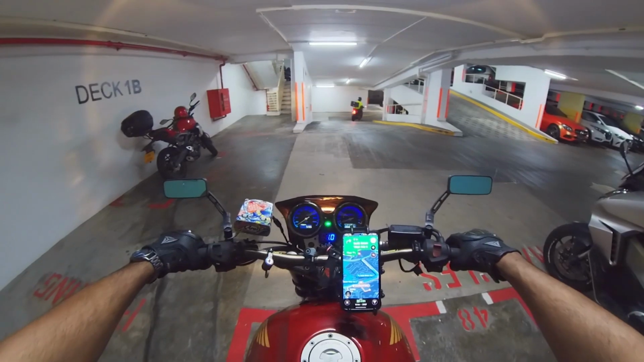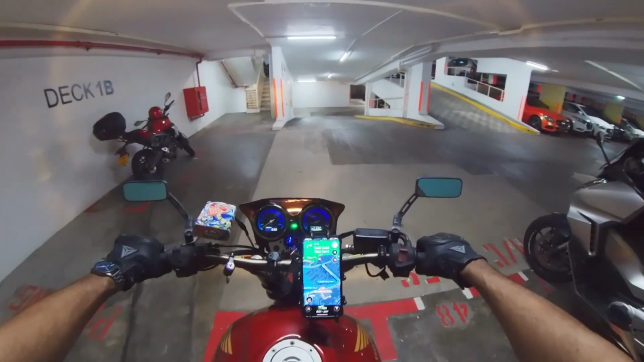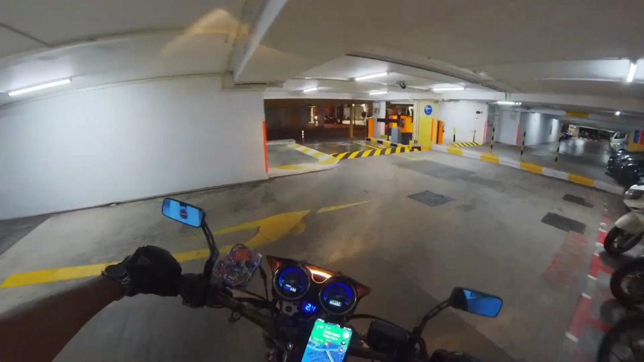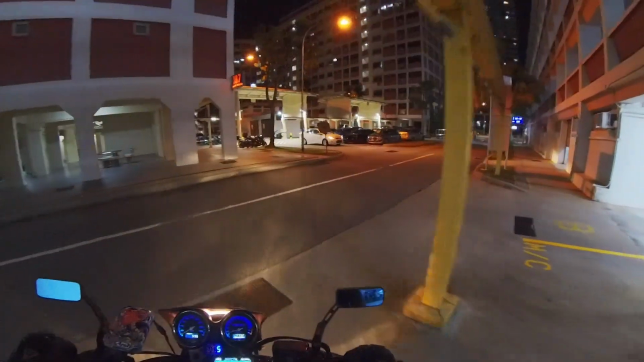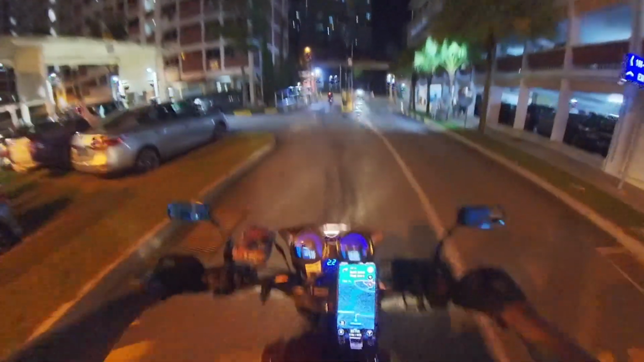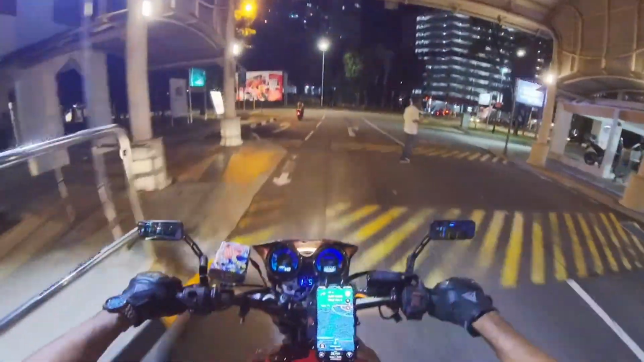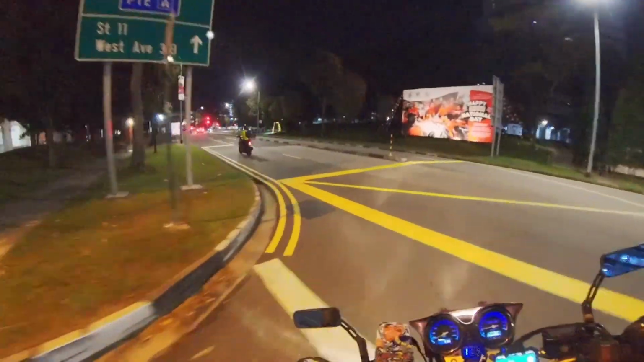Alright guys, let's continue with the night ride. So for today I'm recording my journey from Bukit Batu to Woodlands. I'm going to meet a friend of mine, so I take this opportunity to do a night ride. I'm going to take this route instead, I'm more comfortable with this.